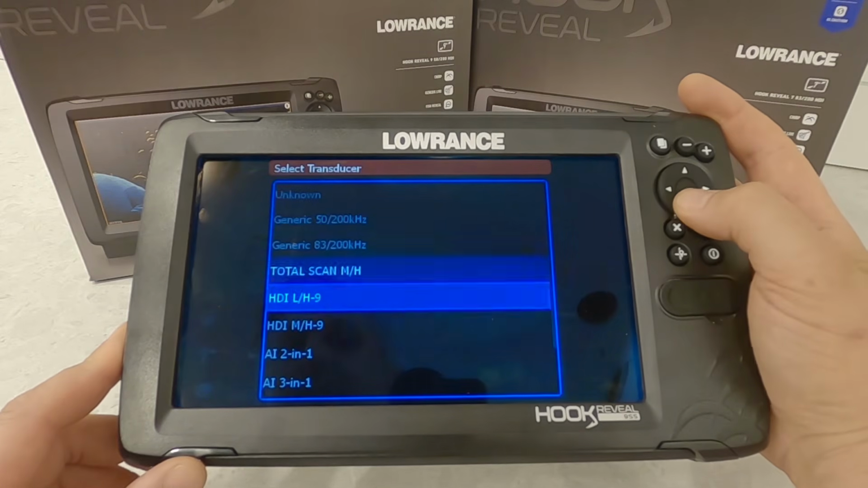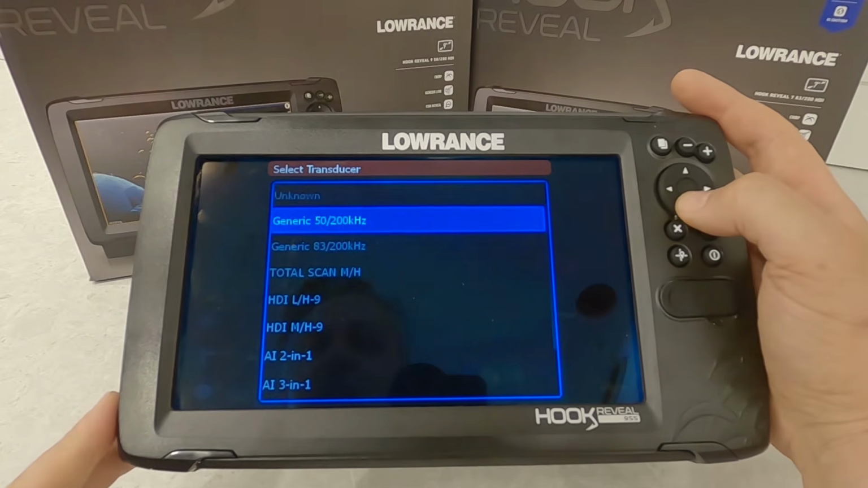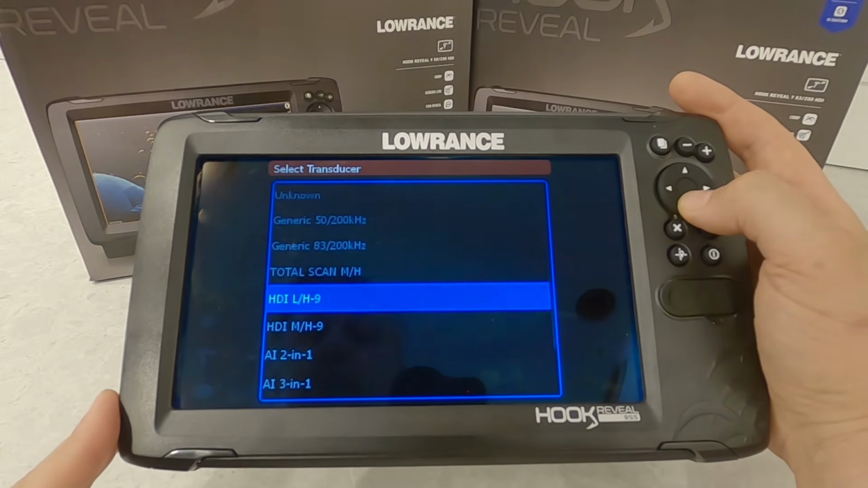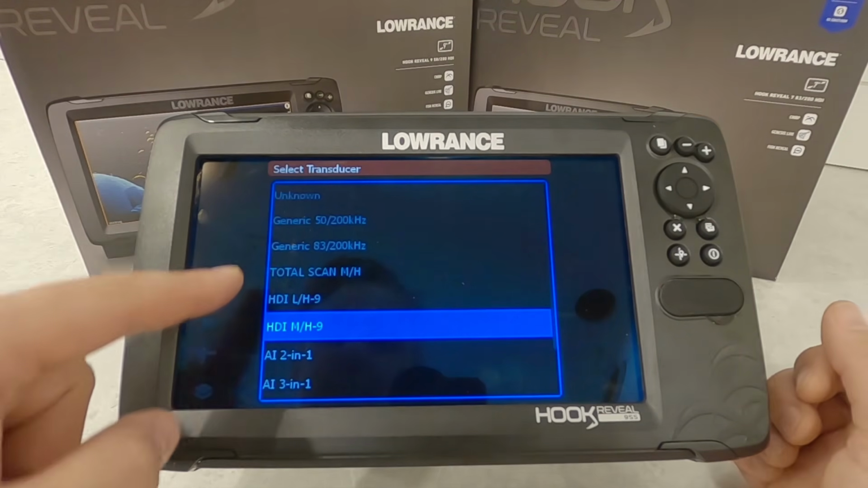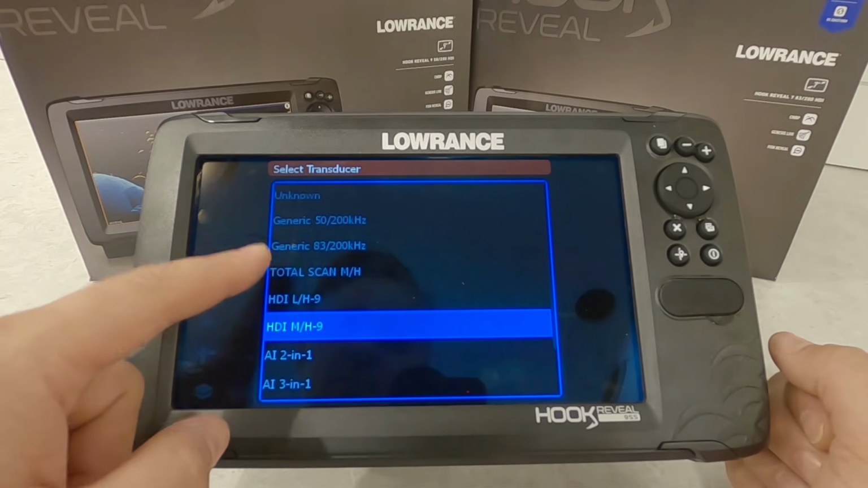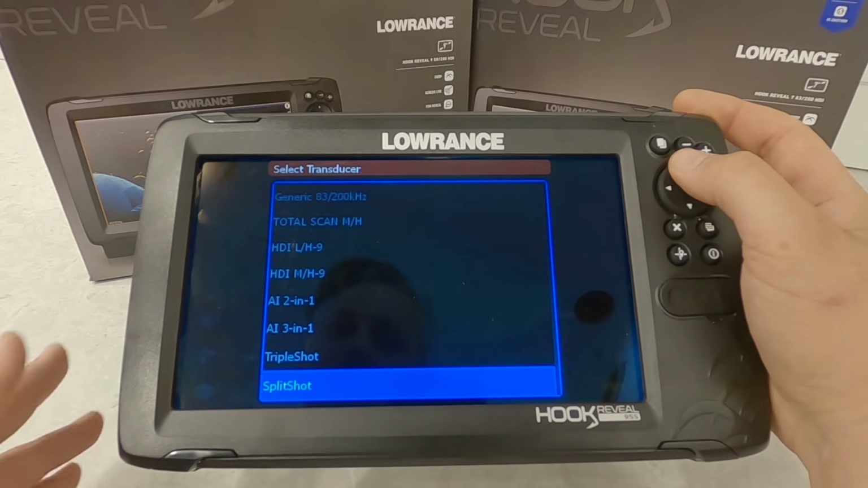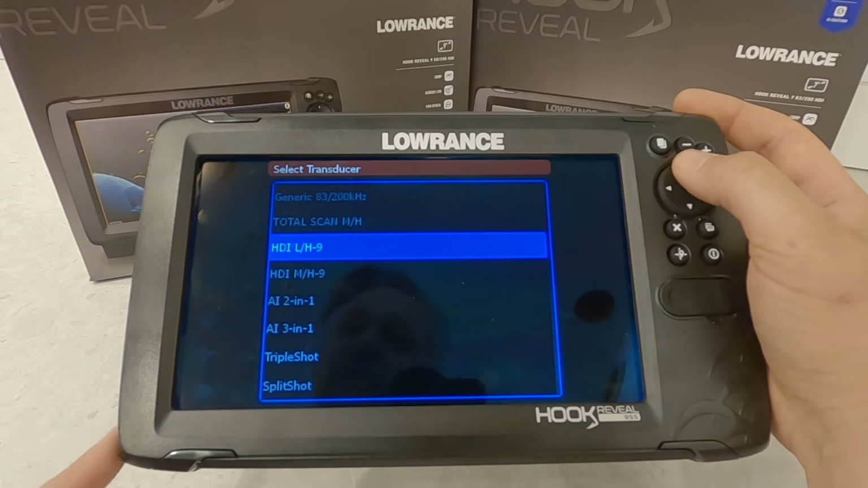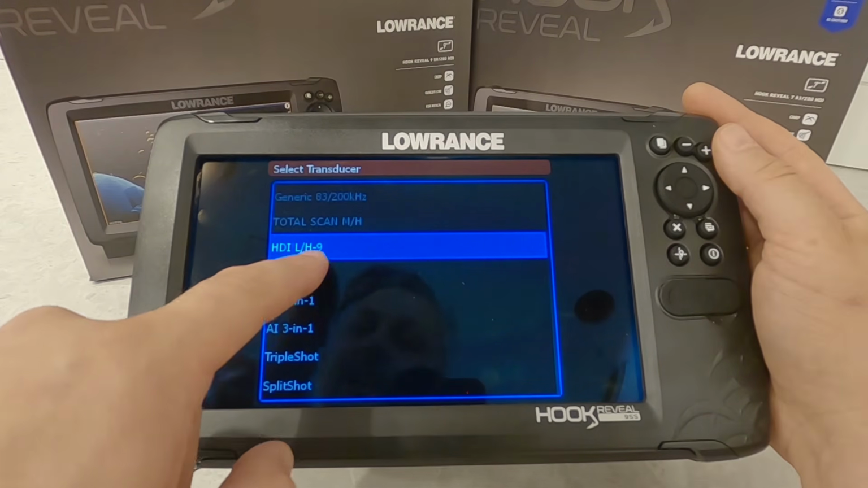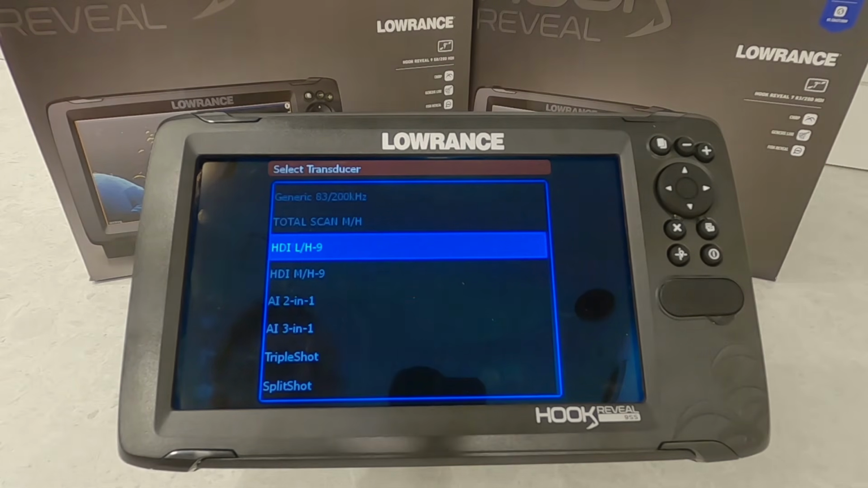In here, we can select the type of transducer we have. There's quite a few different transducers you can use with this. The unit should auto detect what's plugged in, but if for some reason it's not, you can manually select that in here. Generic is if you don't know what you have, but you know the frequencies, select that one, but try and get exactly what you have, whether it's a TotalScan, HDI, an Active Imaging, or the Triple Shot or Split Shot. Try and select them properly because that will limit the amount of options you have in the menu specific to the transducer that's plugged in. Keep in mind that MH and LH mean medium high and low high. Those are the different types of transducer frequencies that are available in the CHIRP options.